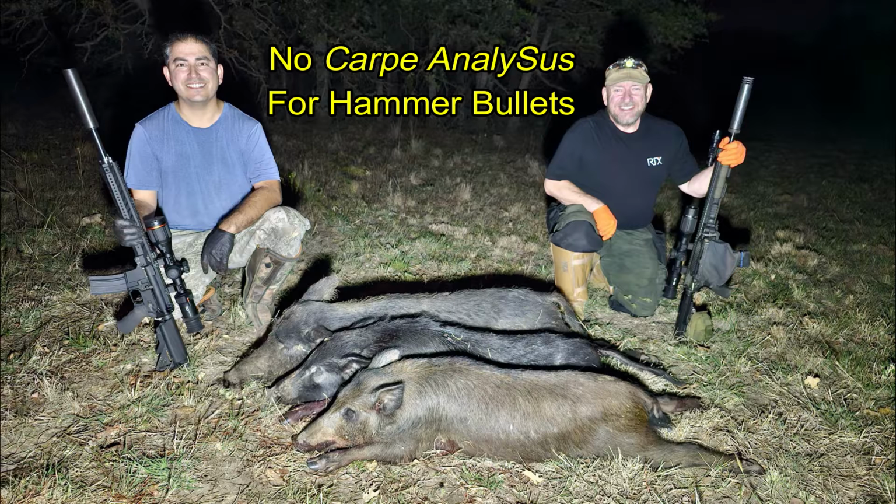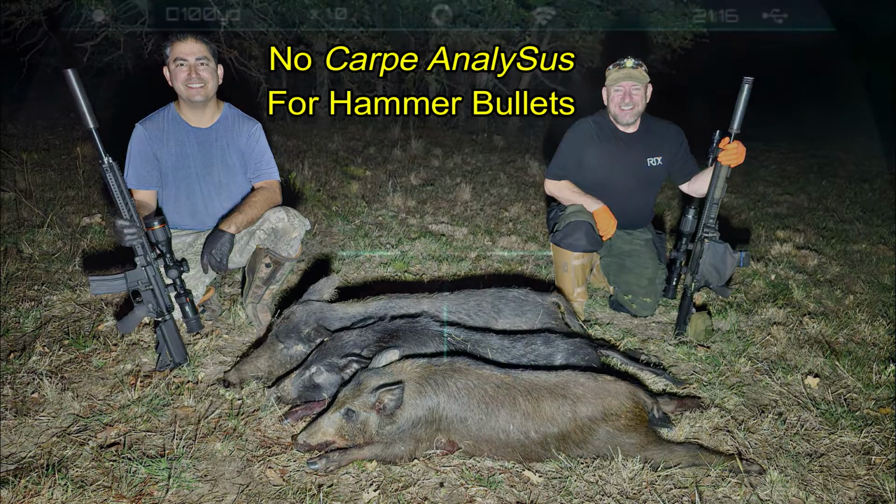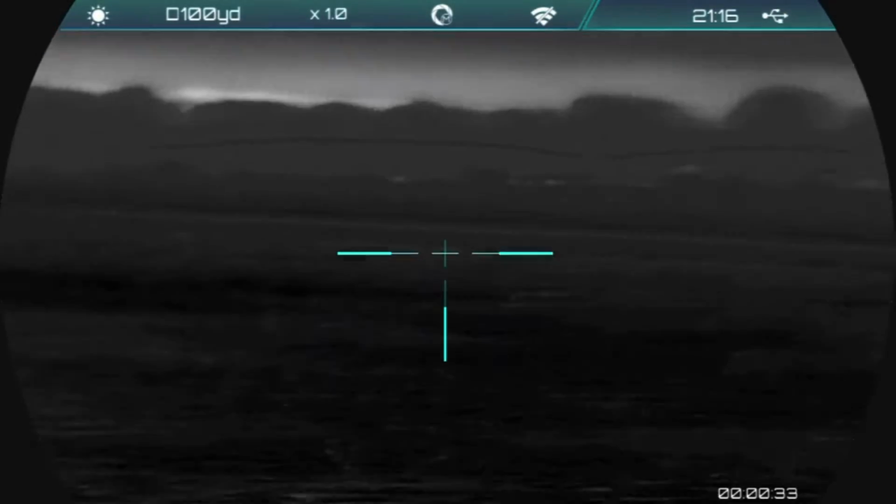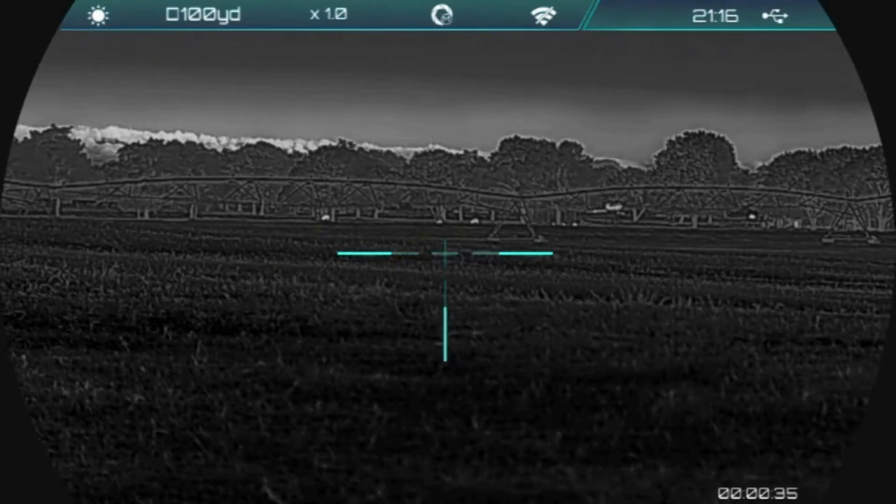And there will be no carpe analysis at this point for the Hammer bullets. Maybe with the next video I can tell you right now that they are coming apart as they are designed to do. We've now moved on to a beautiful coastal field irrigated by a pivot system. And we've got hogs way out there in the distance. There's 3 of them that you can see indicated by the arrows.